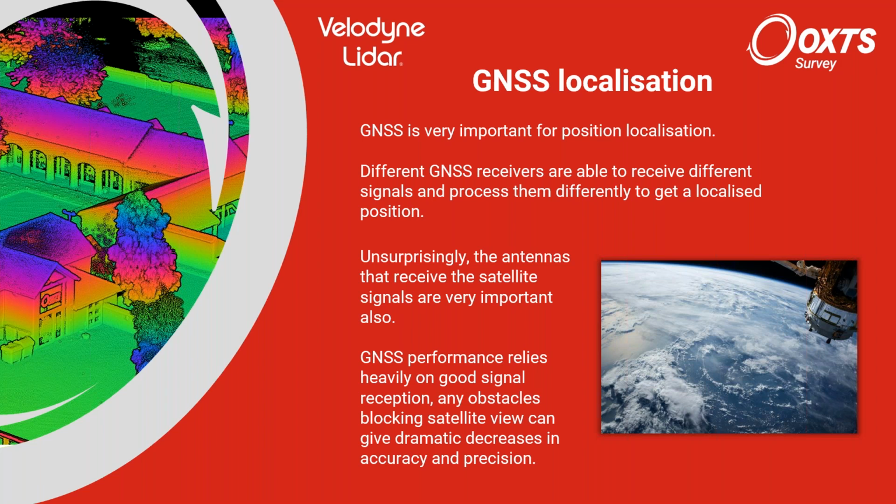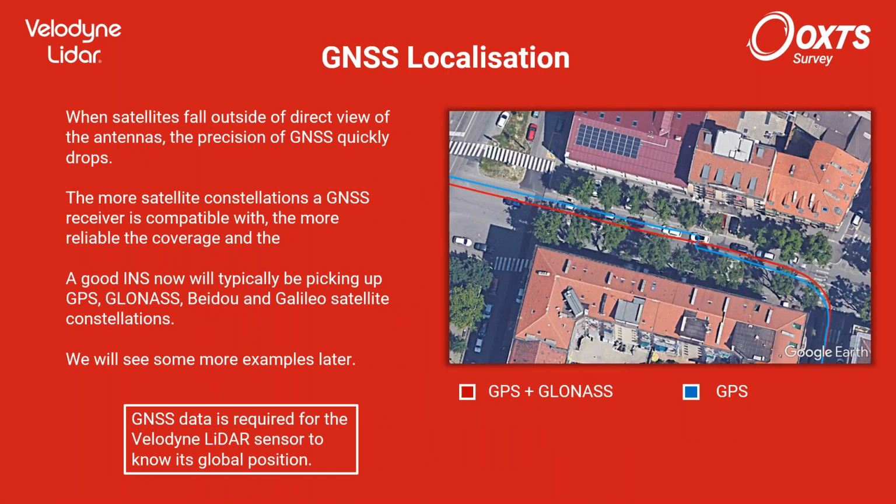You have your box, which is your INS, but the box is reliant on your antennas, which are intercepting these satellite signals. And then those satellite signals, triangulated, will give you some kind of position. And a significant source of error will come from the quality of those signals, or the ability of the antennas to view those satellite signals.